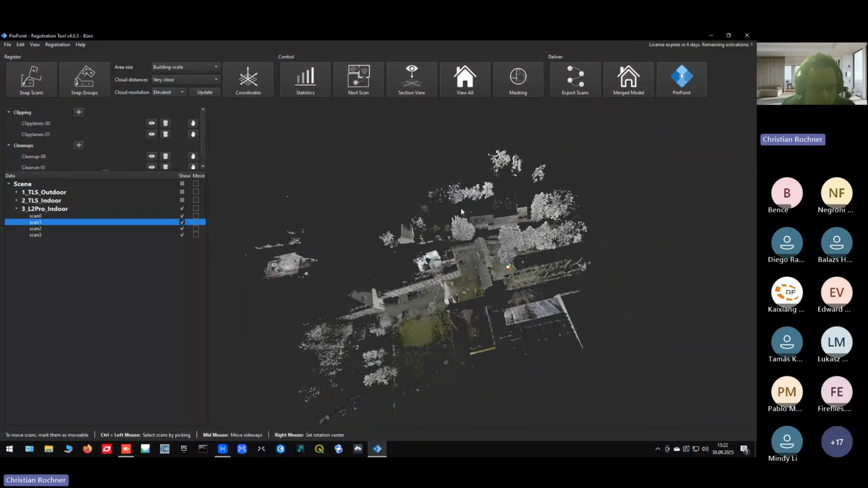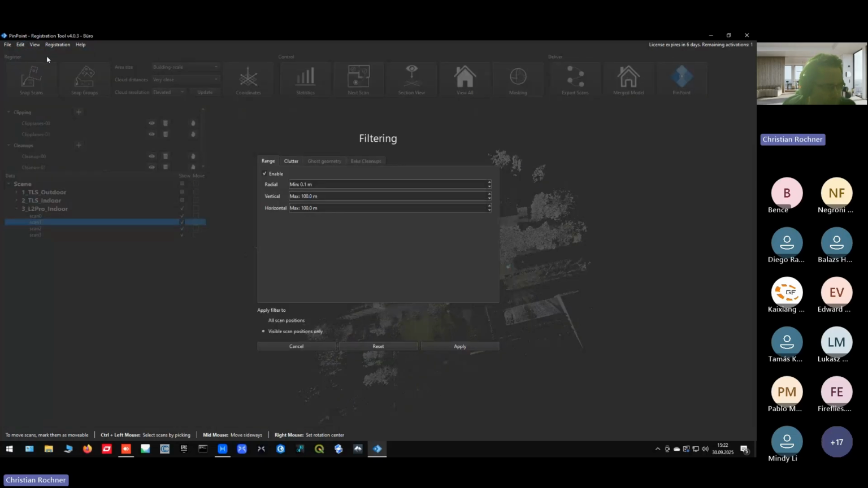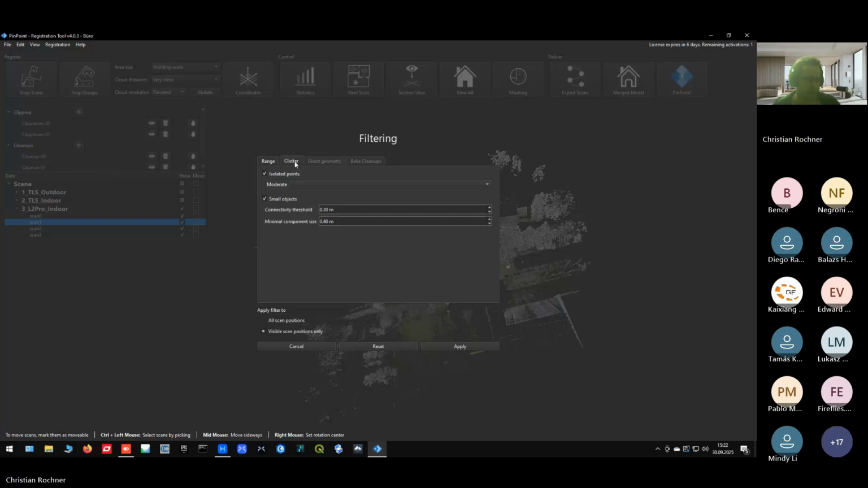Before we start registering, you can set a point filter in Pinpoint, which is pretty cool. You can select a certain range, radial, vertical, and horizontal, how far your scan should be used, or the range where your scan should be used in Pinpoint. You can detect isolated points and small objects, and save them in a clipping feature, which can be activated or deactivated here.